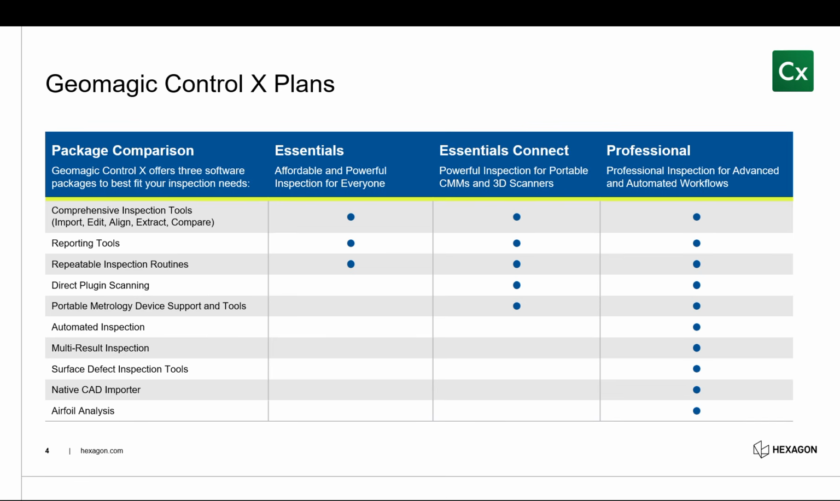However, with Essentials, you cannot scan directly into the software, so you don't get any of that live capture tab. For that, you would need Essentials Connect. This is really good for anybody who's using a portable scanner that needs some kind of software to actually scan directly into.